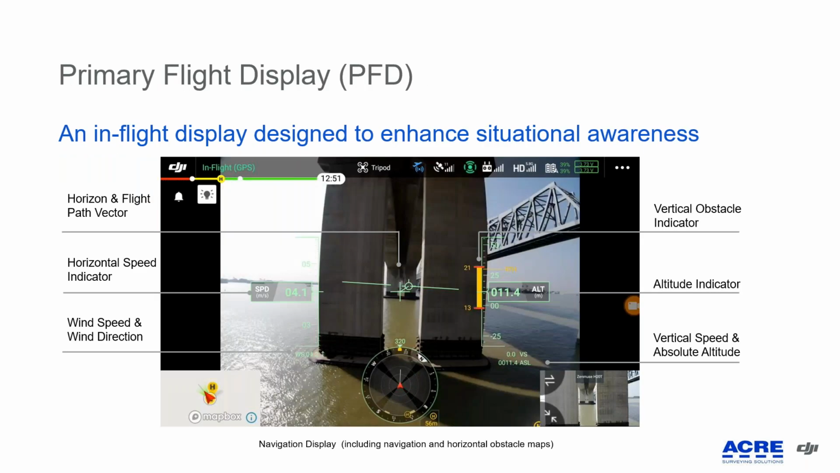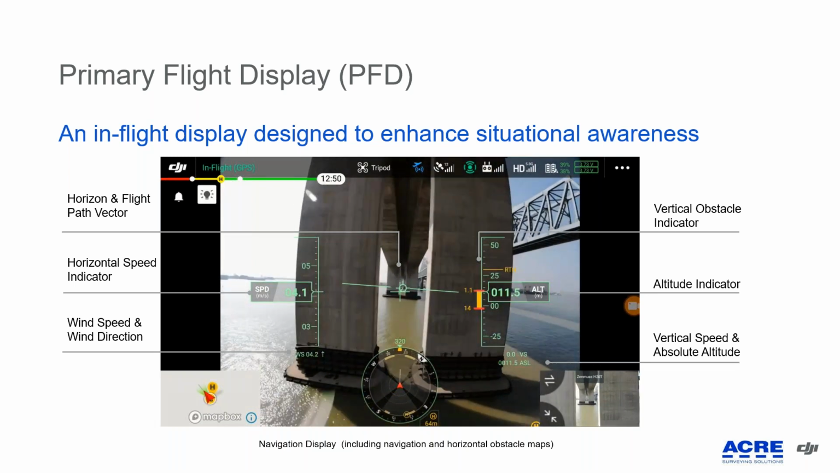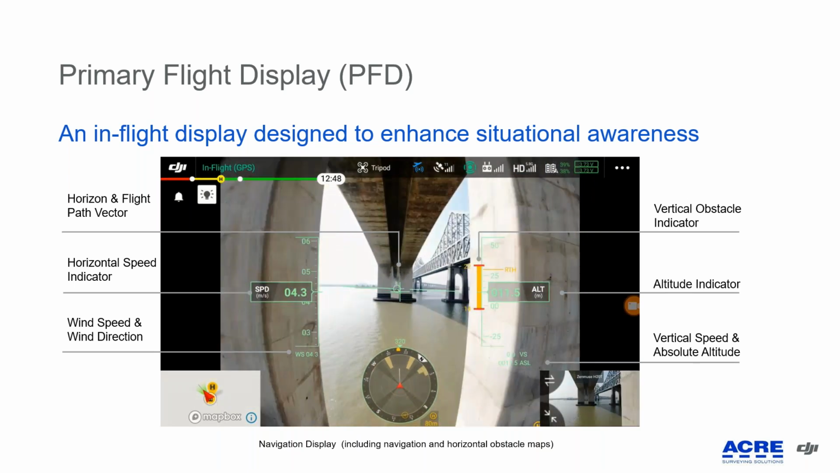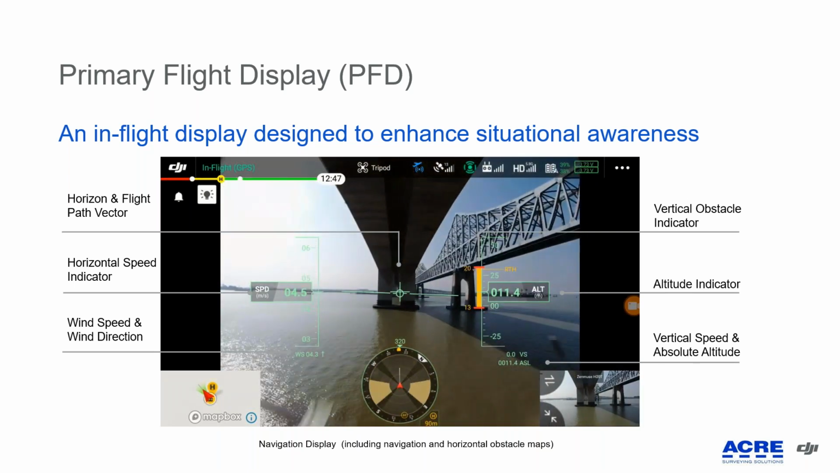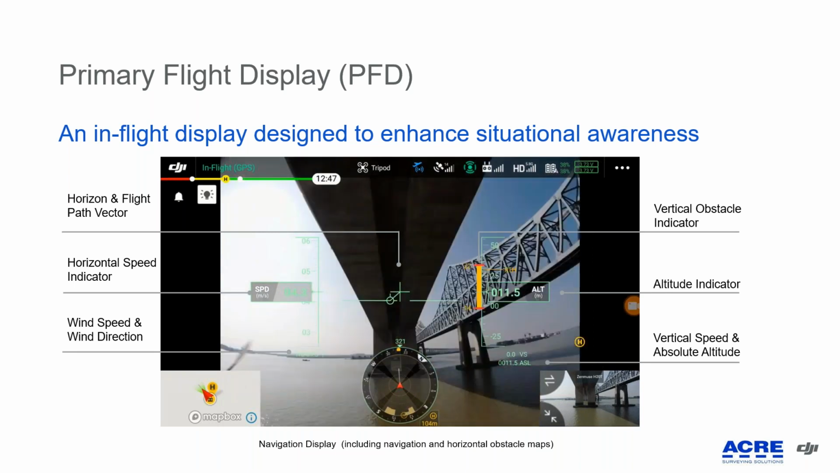In the FPV camera, we have an extended primary flight display with a lot of information of the telemetry data. These are some things that the Matrice 300 RTK gives us to improve our inspections.